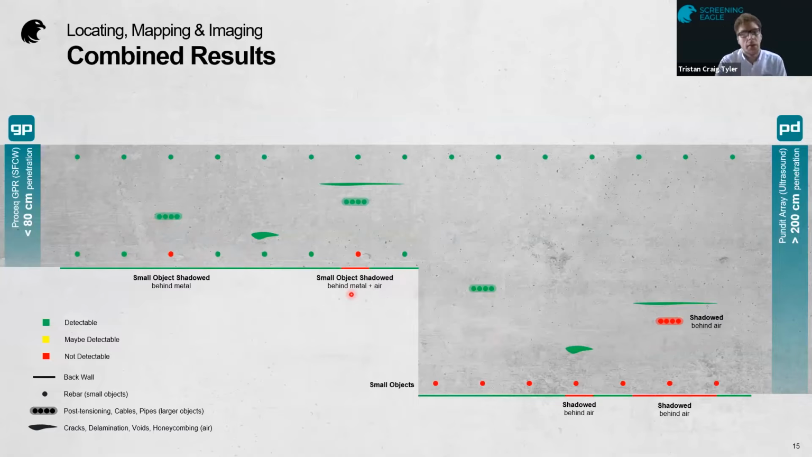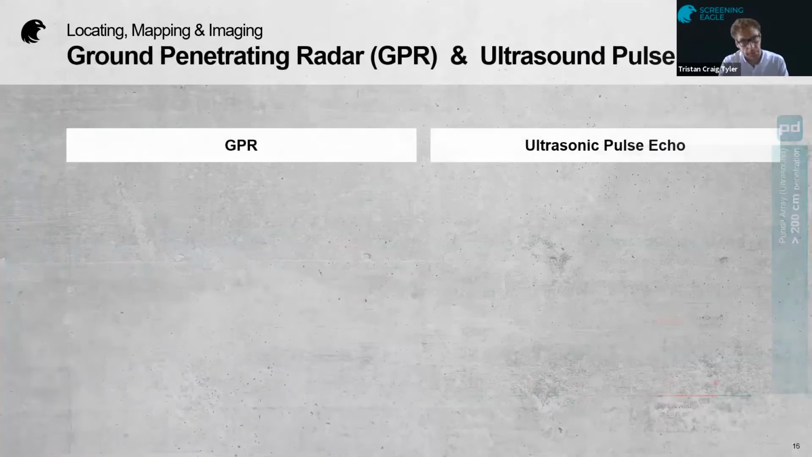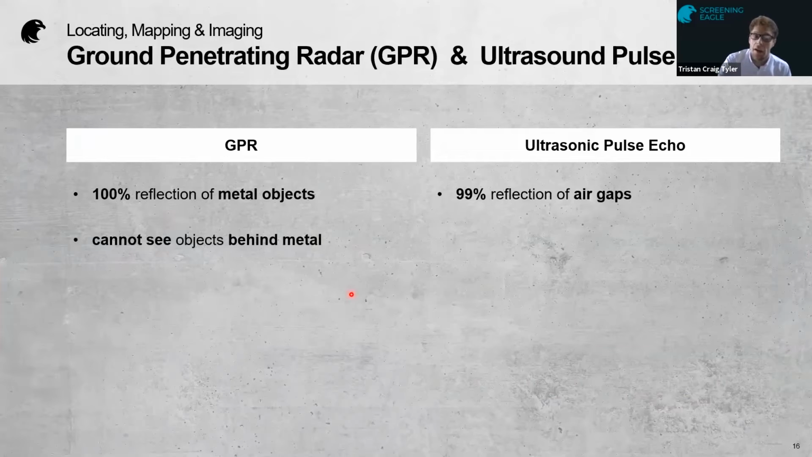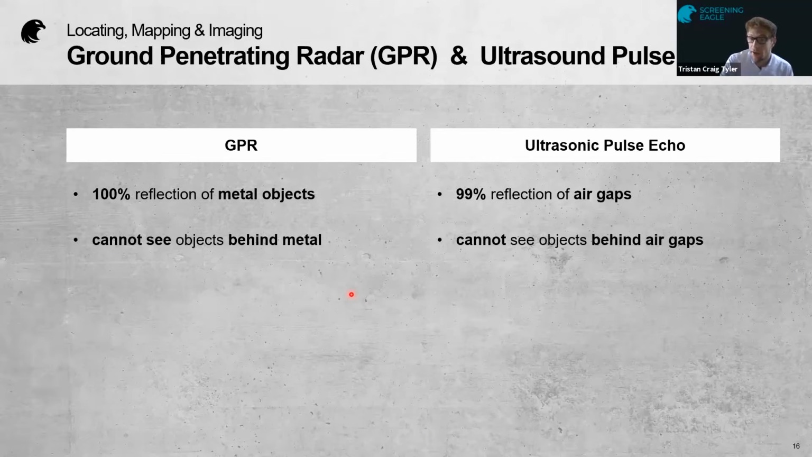So if we then look at why this is possible, we can break it down into two sections. So we have the GPR and the pulse echo here. GPR reflects 100% off a metal object, whereas pulse echo reflects 99% off an air gap. GPR can't see behind metal, and pulse echo can't see behind air.